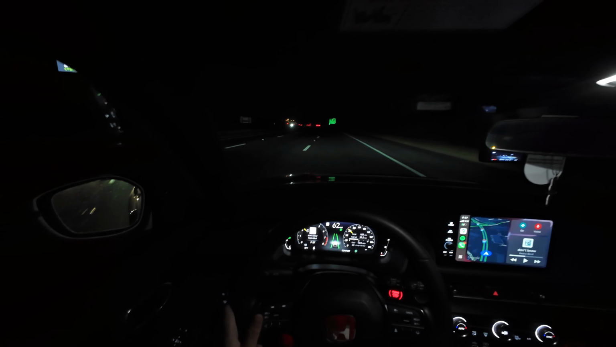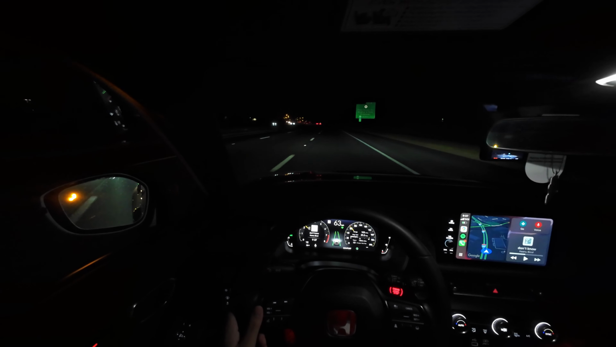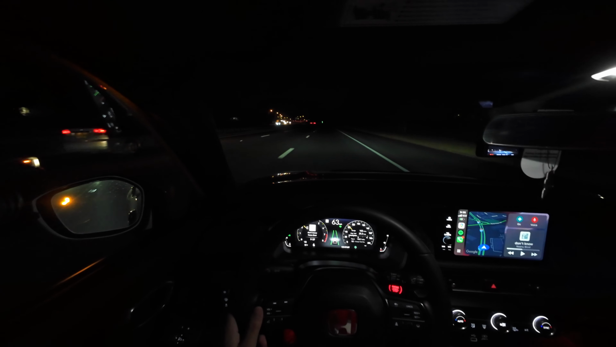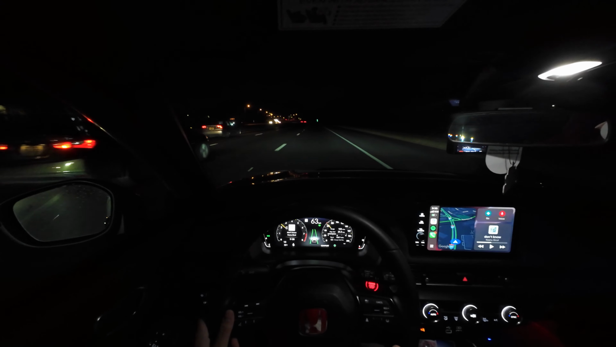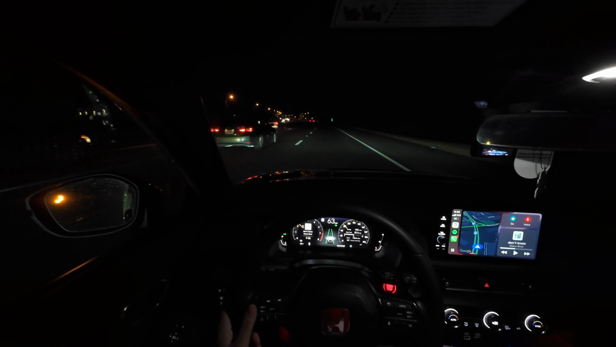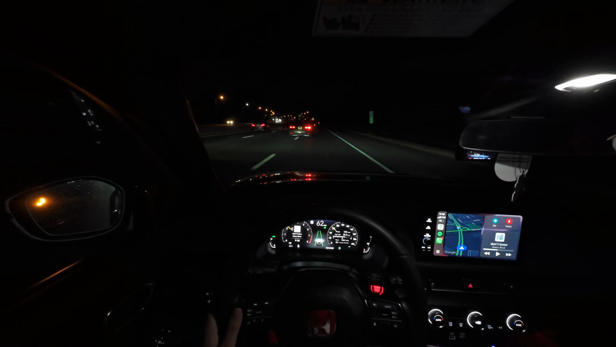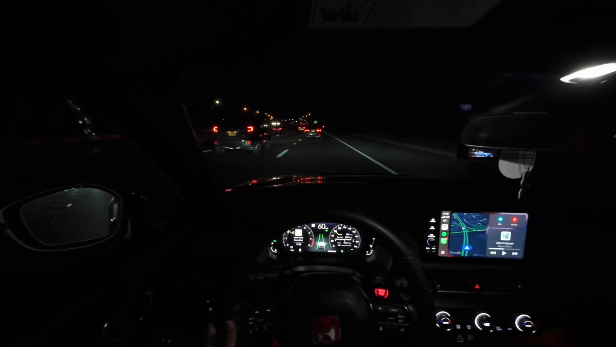I was going to settle with an automatic, but if you watched one of my previous videos, I talked about that. The reason why I really got this car is because when I visited my girlfriend in California and she has a manual Toyota Corolla Apex, I was like, this isn't too bad in terms of driving a manual daily.